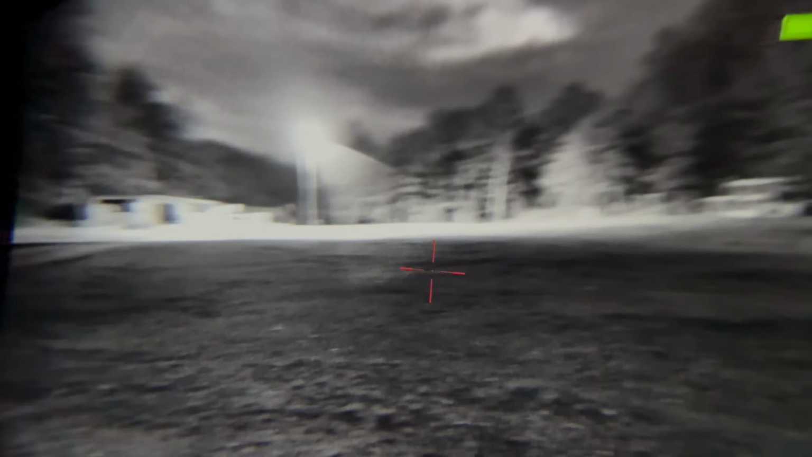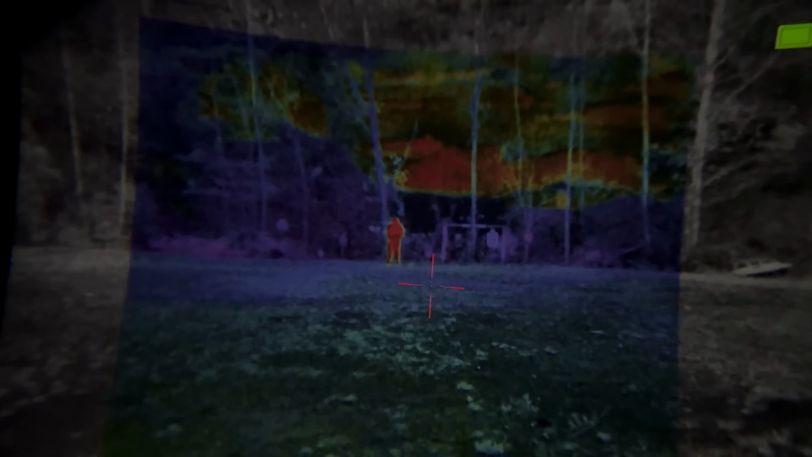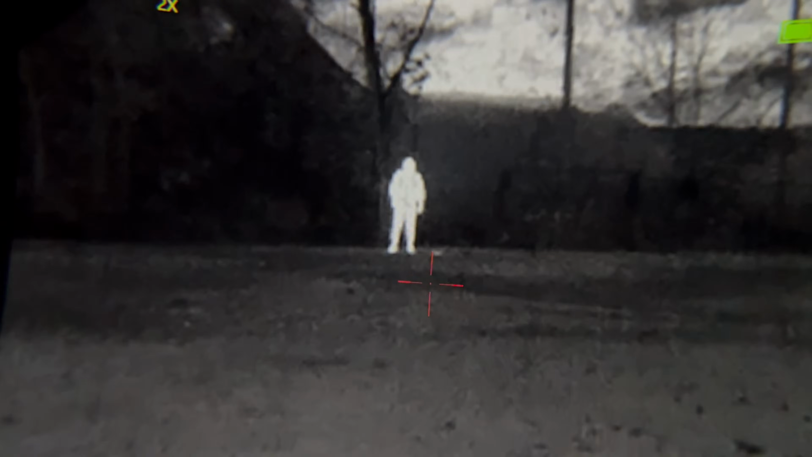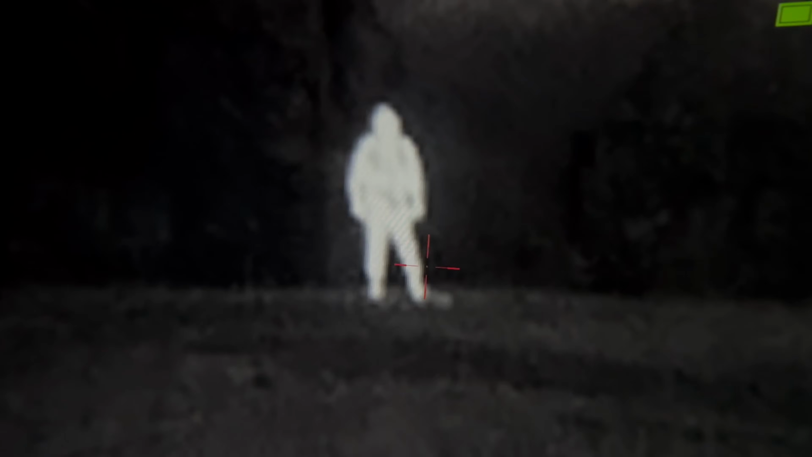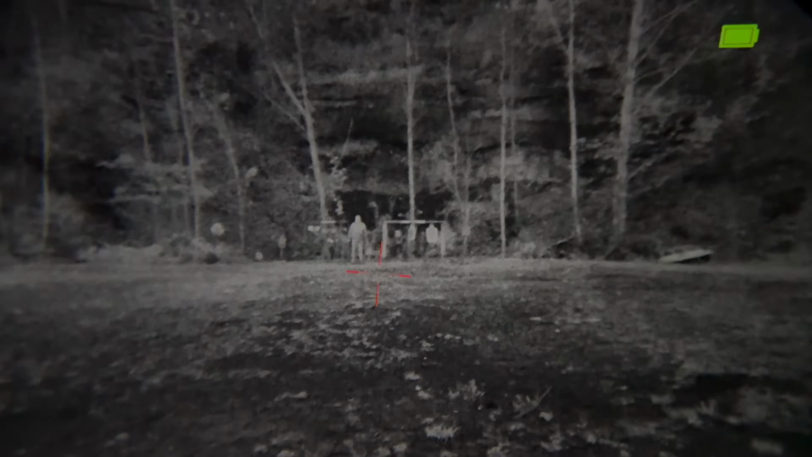Bring it back in over here again. Can't see nothing out there. There we go. So you can light everything up just exactly how you want it. It's 2 times zoom, back to 4 times. So there could be a man standing there and you not even see it.